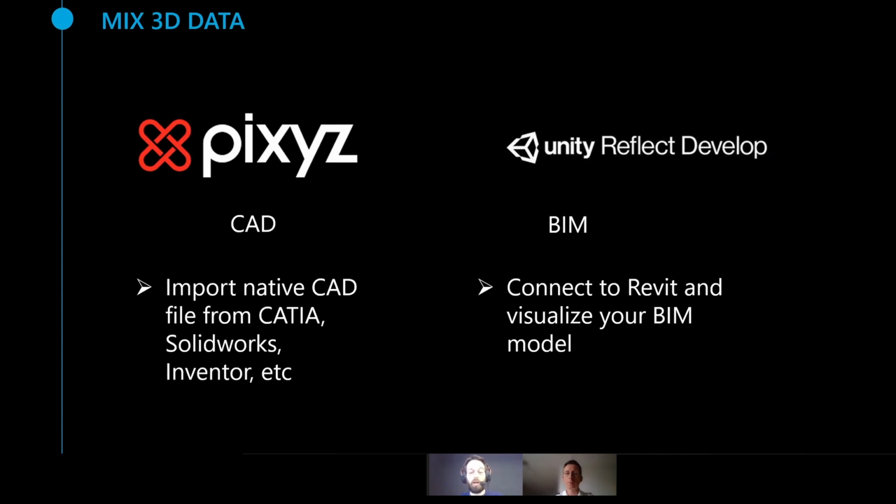If you mainly have BIM data, for example, Revit data, we can also recommend Unity Reflect, which is a connector to import and synchronize Revit data into Unity platform. So with those tools, you can really create a custom platform that will fit your workflow. You can really customize and implement your own workflow that will take into account all your specificities.